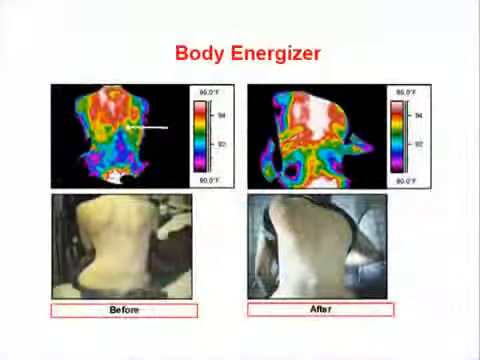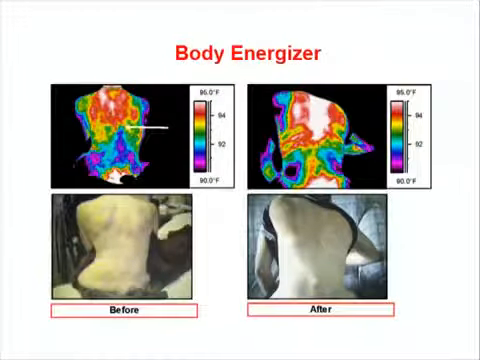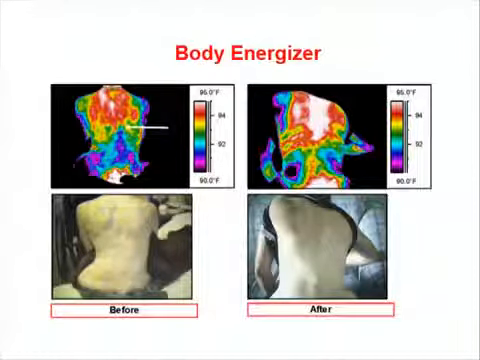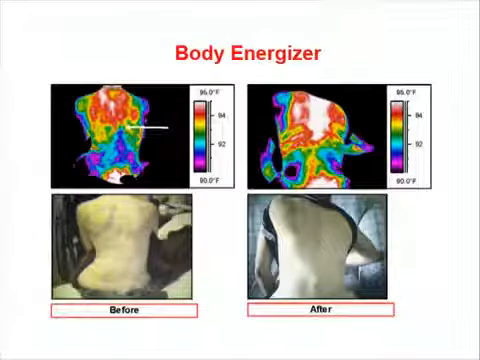Here's her back. As a matter of fact, you can see the arrow showing the break. The arrow is showing exactly where the break is. Well, it's amazing when it breaks, the spine is broken, there's no communication system, so your body doesn't know what to do. So right below that break, you see she's cold, and you can see that hot spot there.